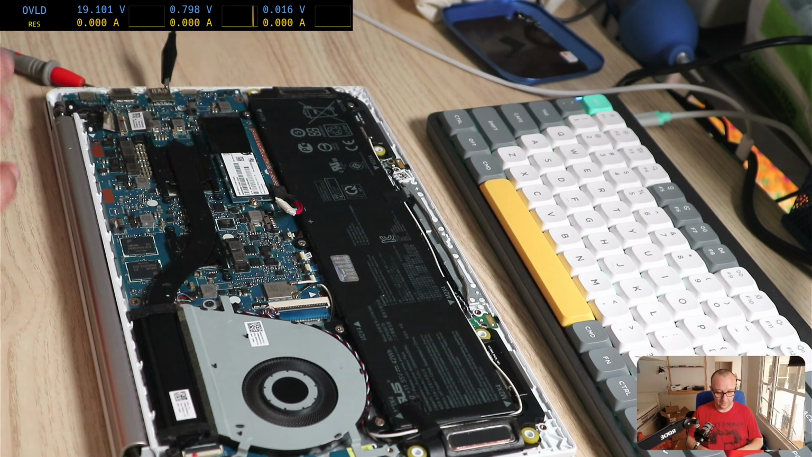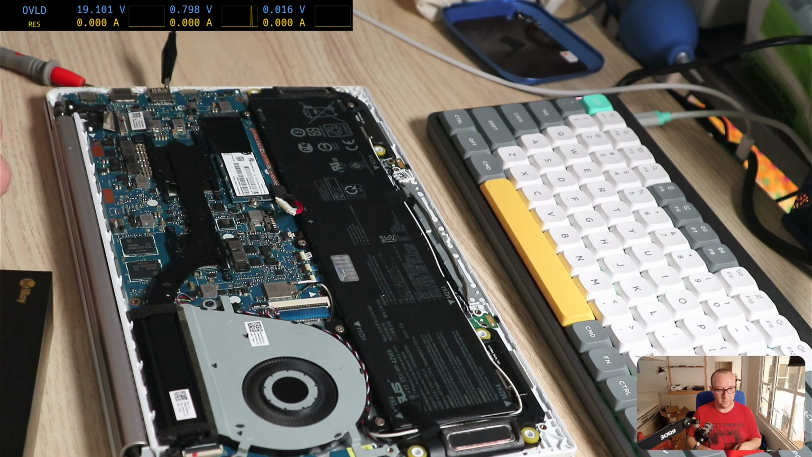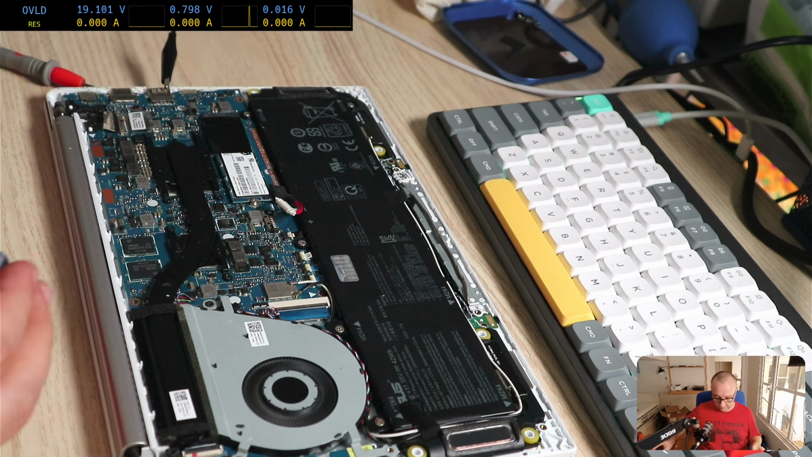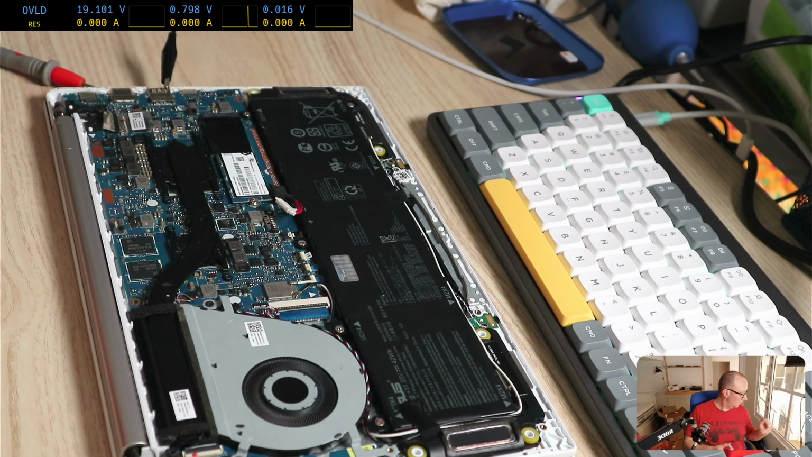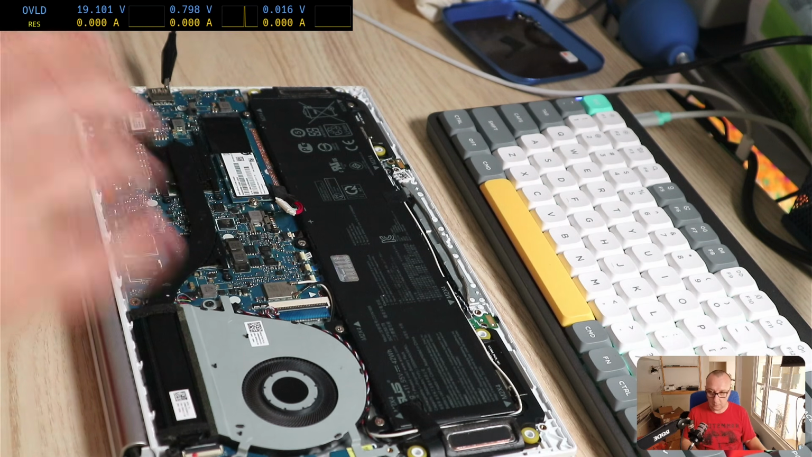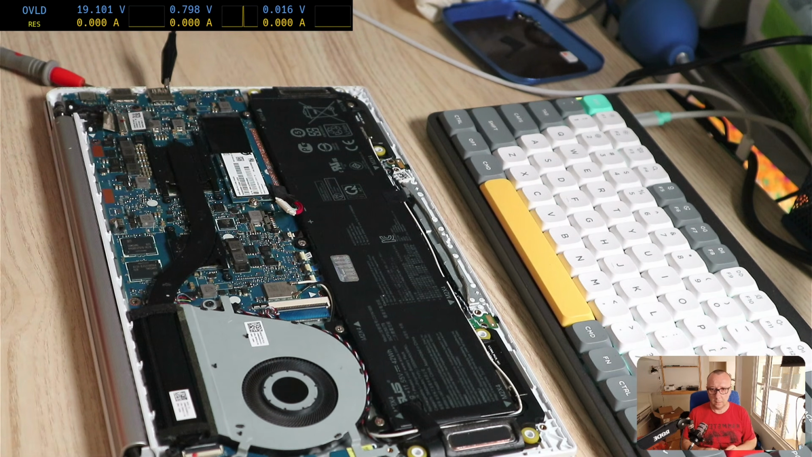Now let's get the thermal camera. Just bear with me for a second. And I'm gonna connect the thermal camera. We open the software.